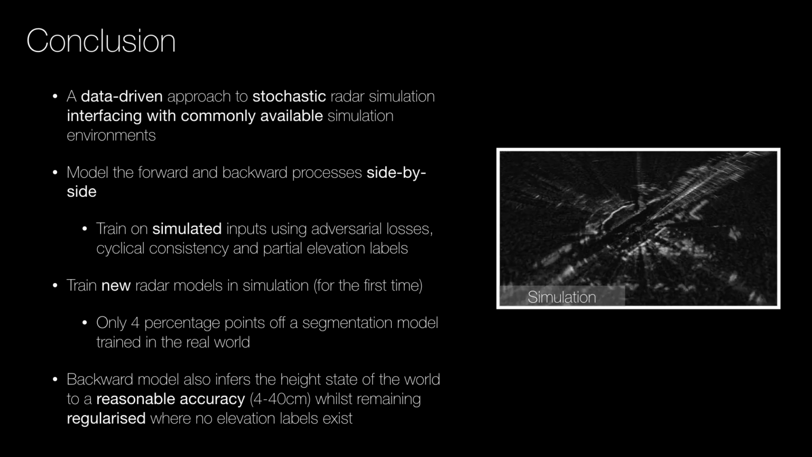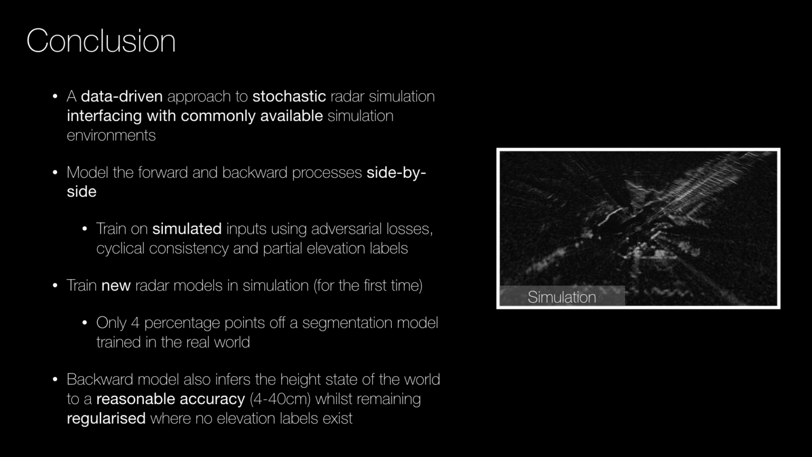As an added benefit, the backward model, learnt as part of the training setup, can be used to infer the elevation state of the world from real radar observations, whilst additionally generalizing to regions of space without training labels. As a potential area for future research, early experiments on a limited amount of hand-labeled training data suggest that the segmentation performance of models trained in simulation drops when considering finer-grained classes. Extending our approach to work in this case constitutes an interesting area of future research, particularly if, when, and as high-quality labeled datasets are released to the community.